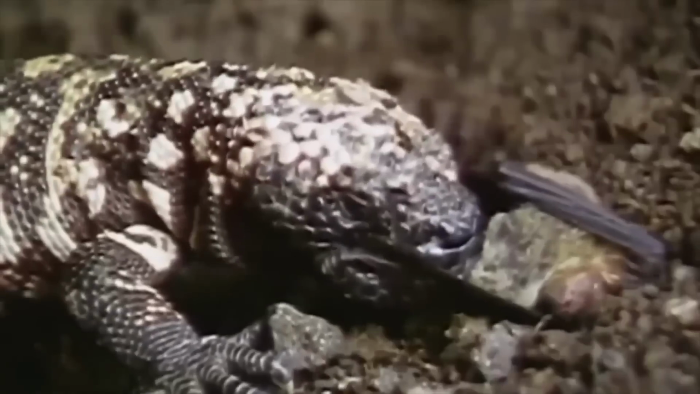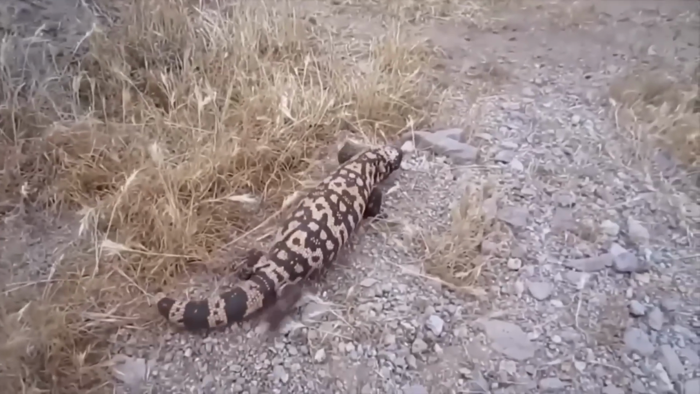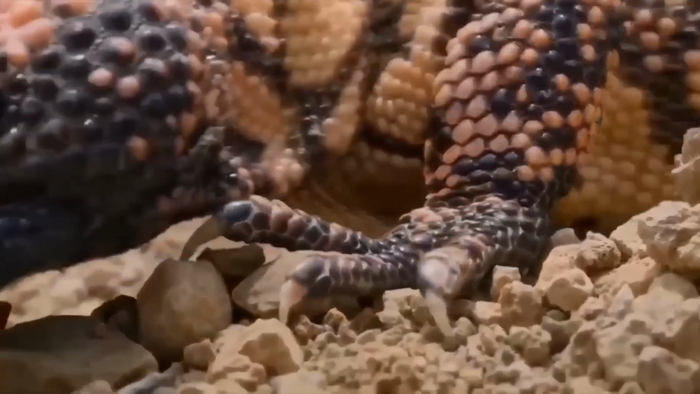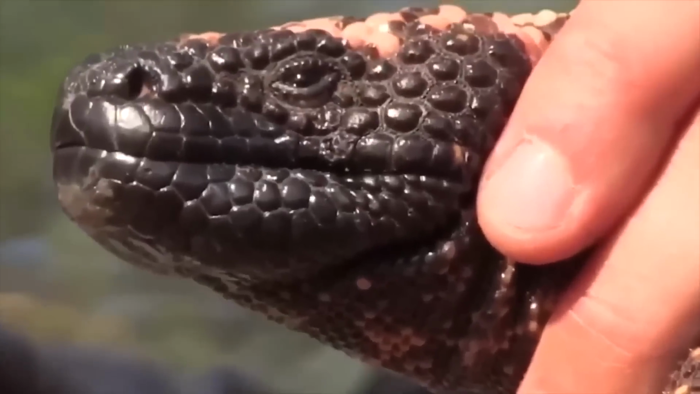Is it for hunting? Self-defense? Who knows? All we do know is that if you ever come across a Gila monster, it's best to give it some space. After all, you don't want to end up on the receiving end of a venomous bite from this cool but dangerous lizard.